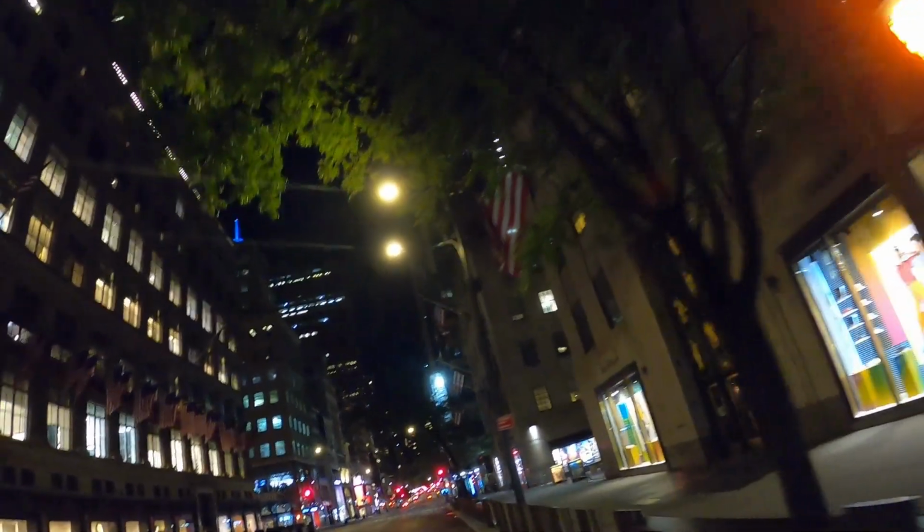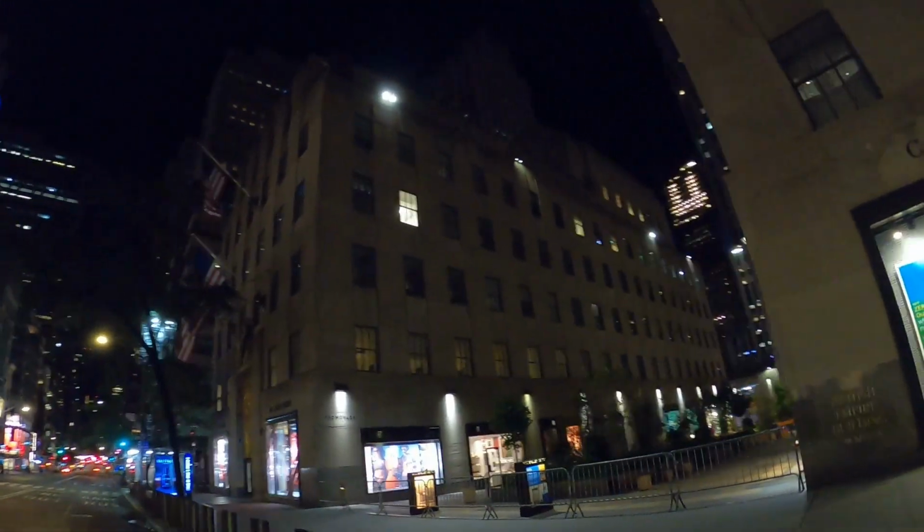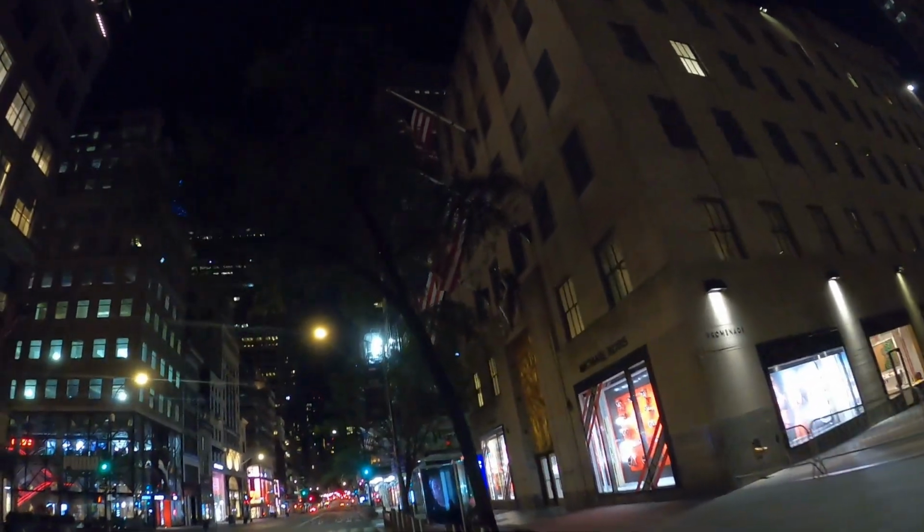Rockefeller Center. I think these are Rockefeller. Yeah, these are Rockefeller Center.